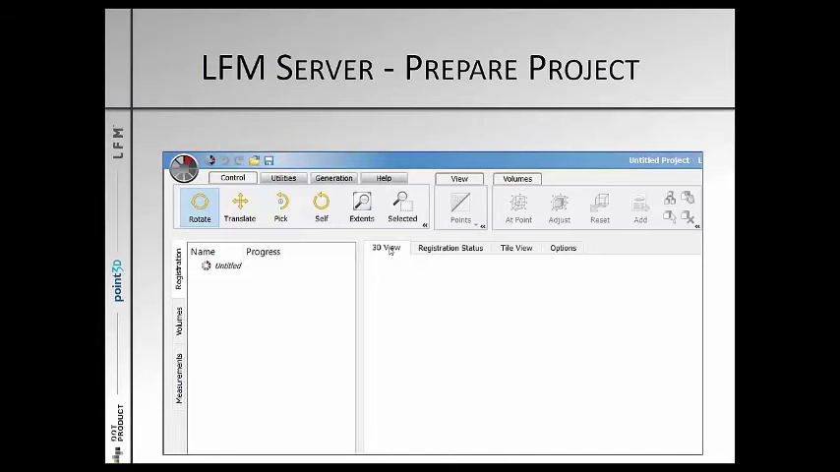On to LFM. The first step is to prepare the project. We can bring this information into an existing project and regenerate, or in the cases we're going to be showing, we're creating a new LFM project. We're looking at the view from LFM 4.4, and for those users of prior versions, the menus have changed a little bit, but it's still that same look and feel that you're used to.